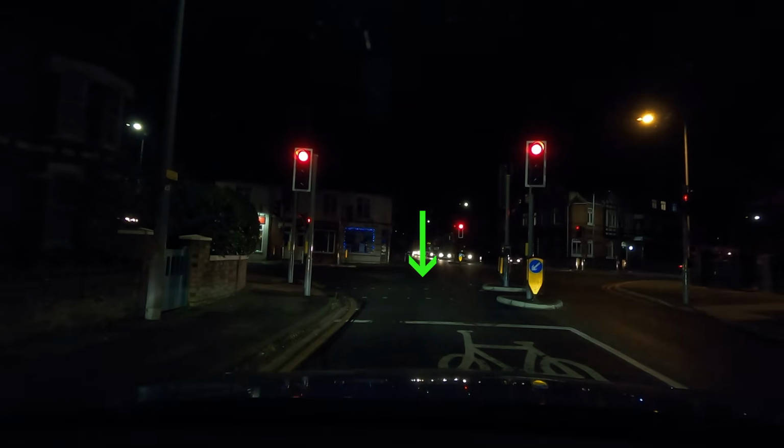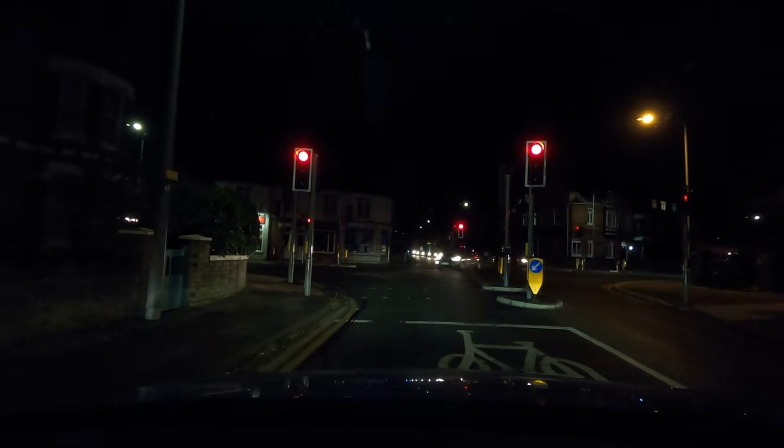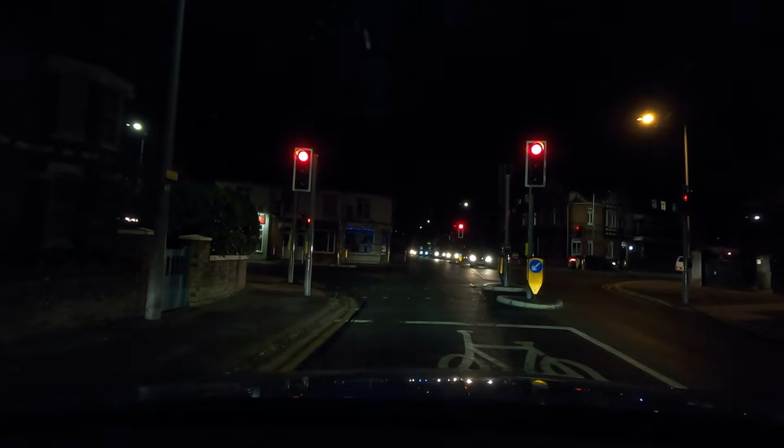At traffic lights, I don't look directly at the lights. I'm looking about here right now, and in my peripheral vision, I can see that they're red, and I will see when they change. However, when they do change to green, I will have a brief glance towards them to make sure the green light is for me and no one else.